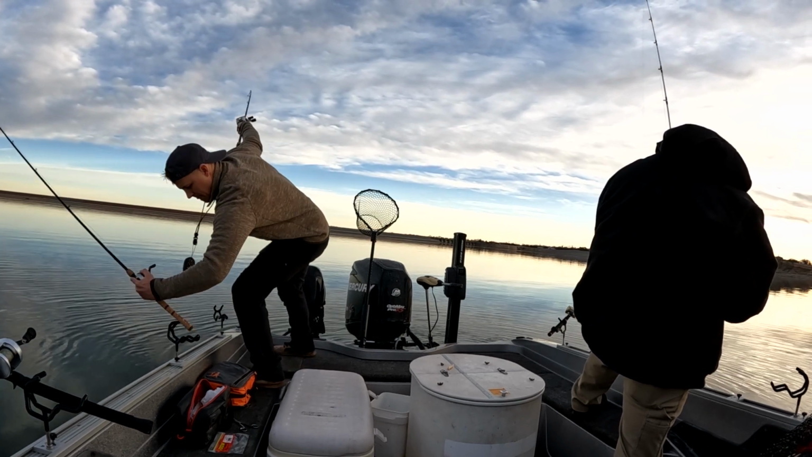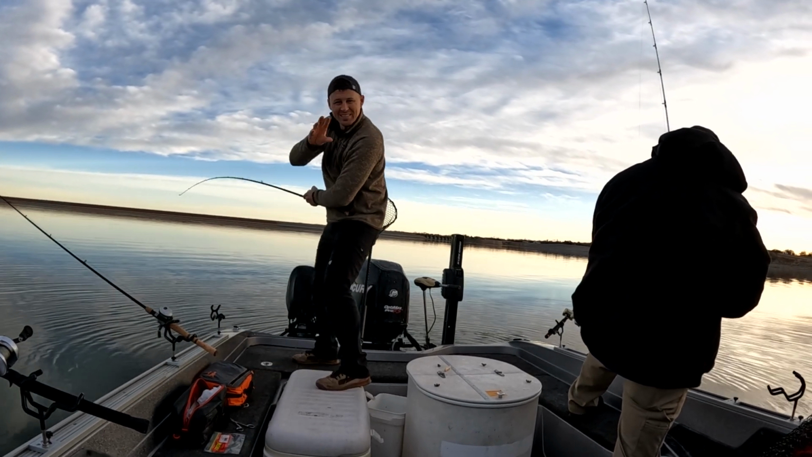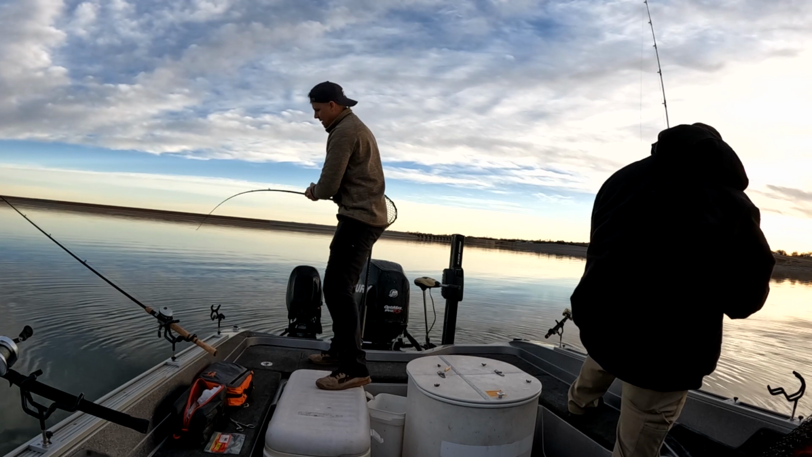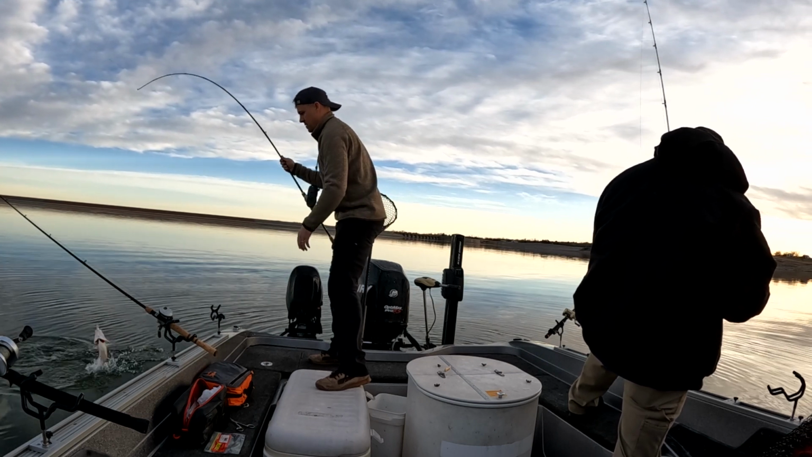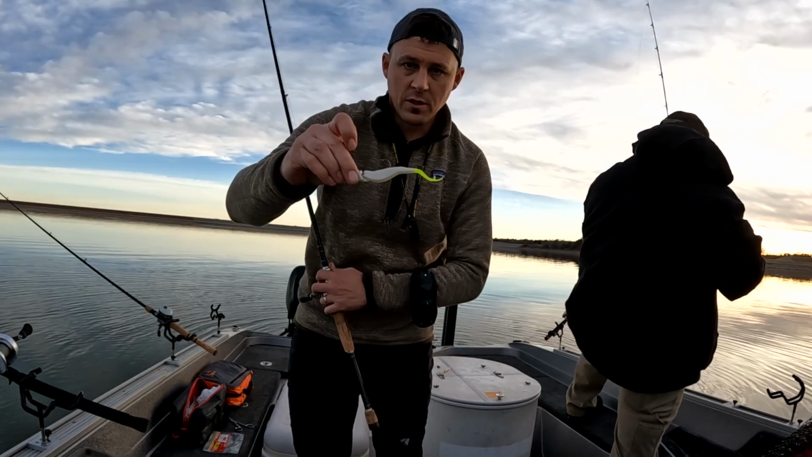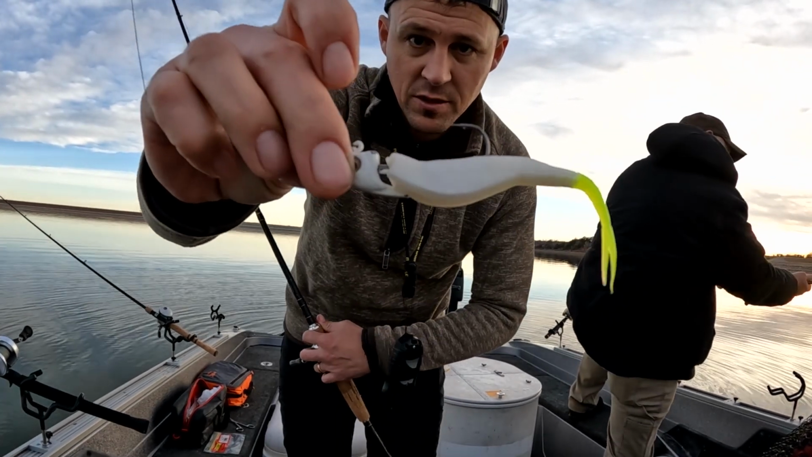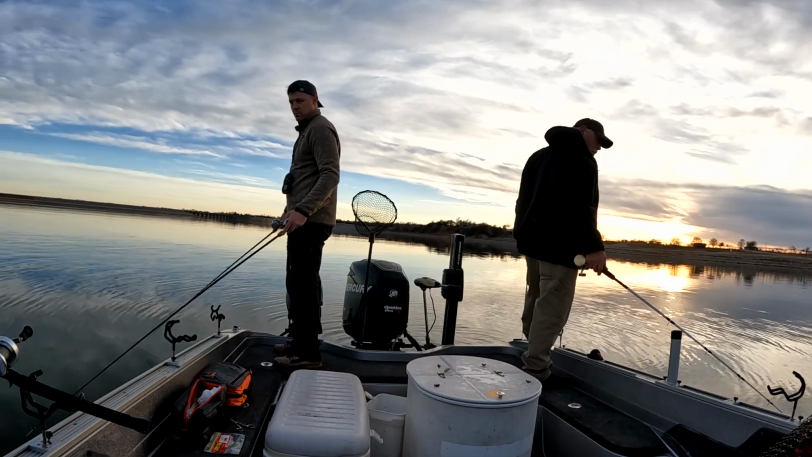There we go. He barely hit it. I'm telling you, if I had not held the pole, I would not have caught it. Just the slightest of bite. So this is what my bait looks like. Nothing special, just a little bitty half-ounce jig head, a lot like what you use for bass fishing.